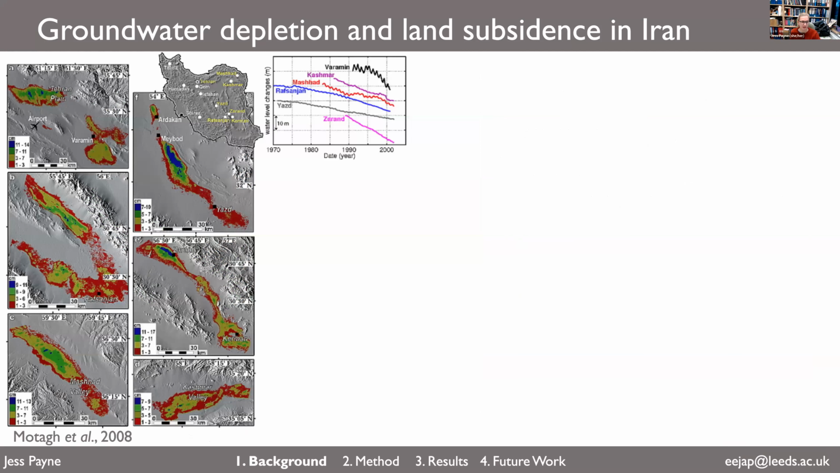So back to subsidence. We know about the picture of groundwater depletion in the country, but back in 2008, Madi Mortag was one of the first to, on a widespread scale, calculate and work out where subsidence is happening across the country. For example, in these 6 areas, he published data showing subsidence and how fast it is and where it's happening. He then linked this to water level changes in these areas and was the first to really relate that groundwater depletion that we talked about to land surface subsidence.